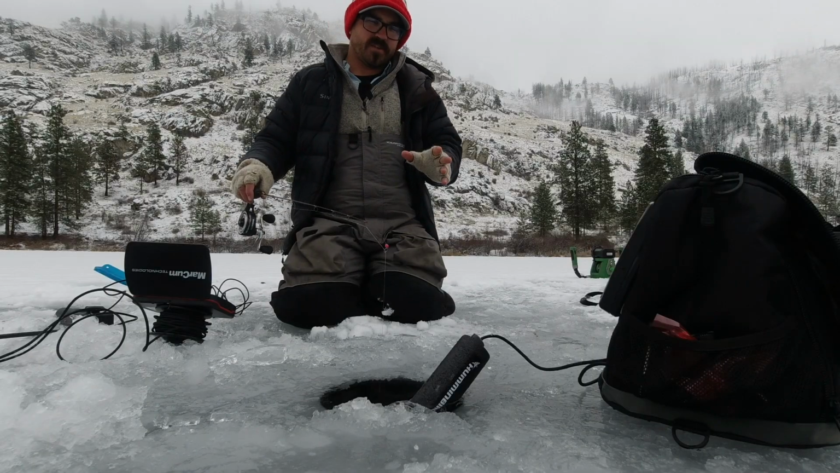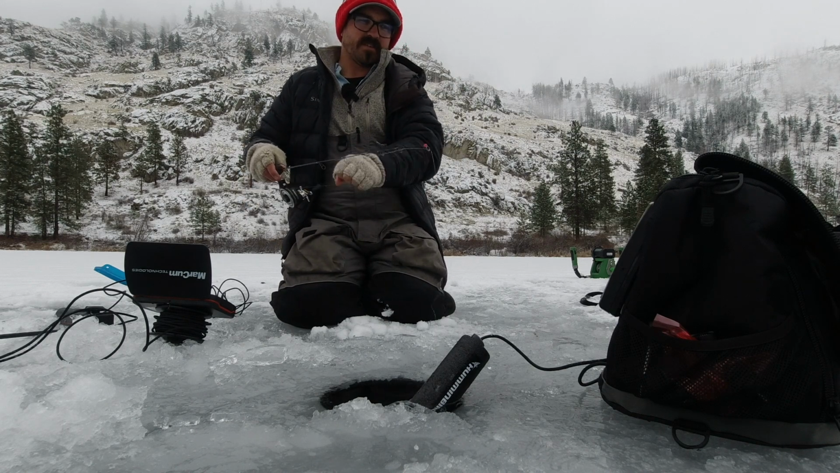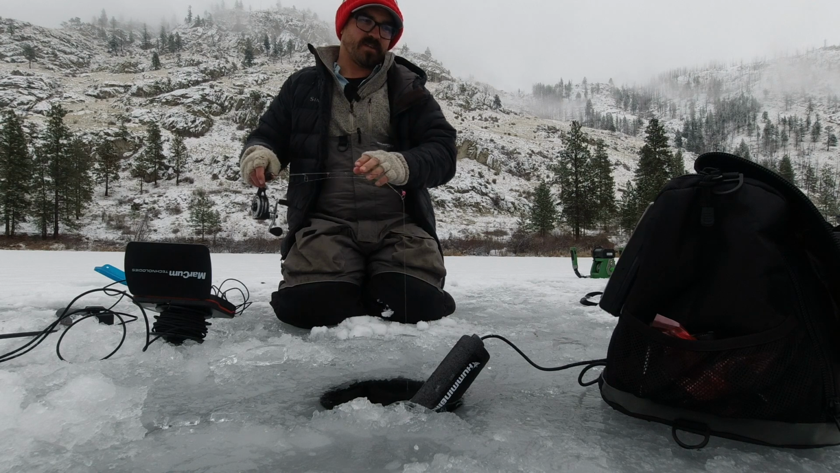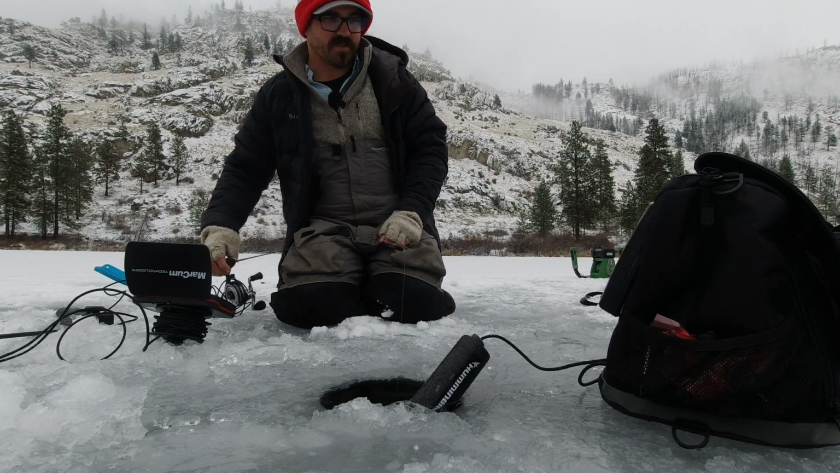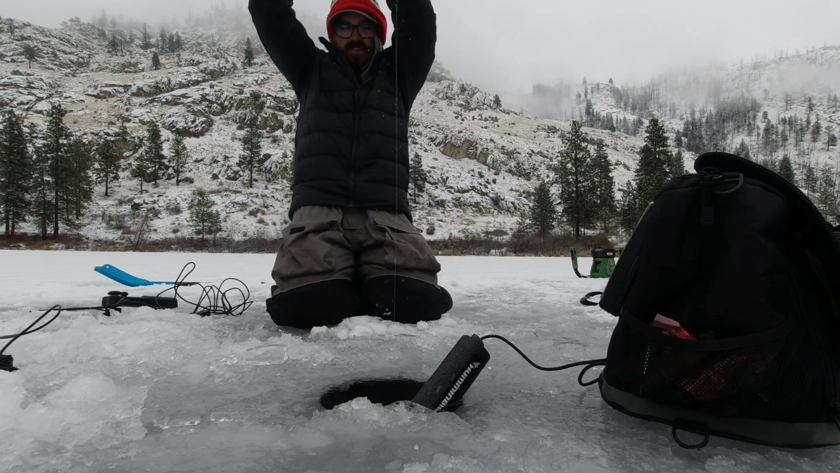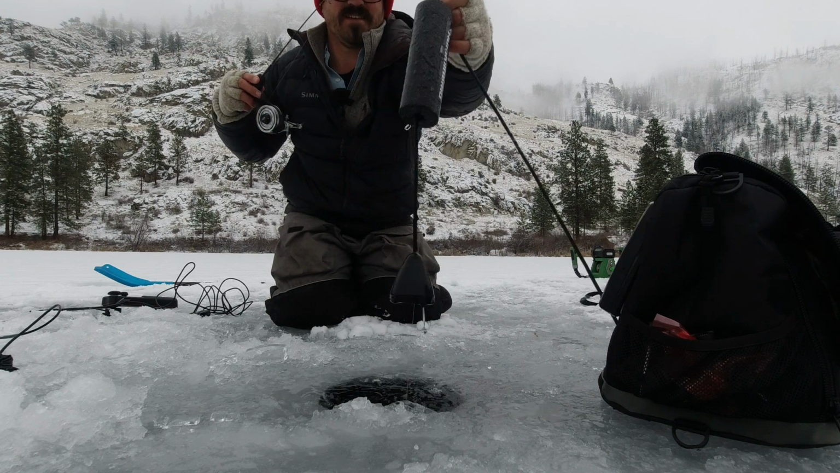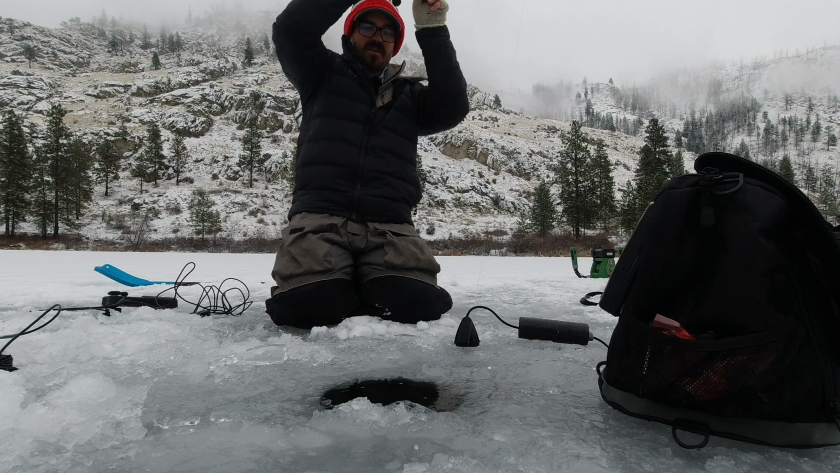Alright, so I've had 3 fish come in the last 10 minutes and turn away. So to test to see if it's indeed the camera that's driving these fish away, I'm going to actually take the camera up and out of the water. And we'll see if the next fish that comes in actually takes it. There we go, first fish that came in hit it. Well, I guess that shows just how those cameras can sometimes cause those fish to not come in.